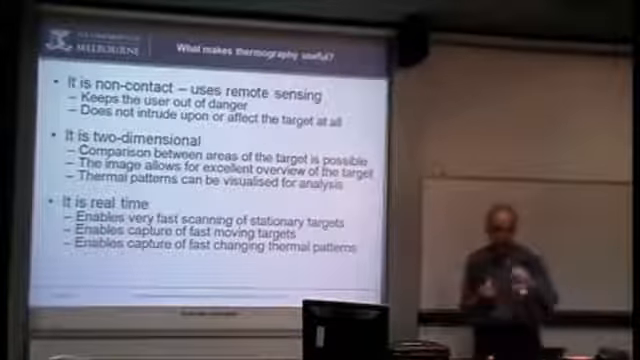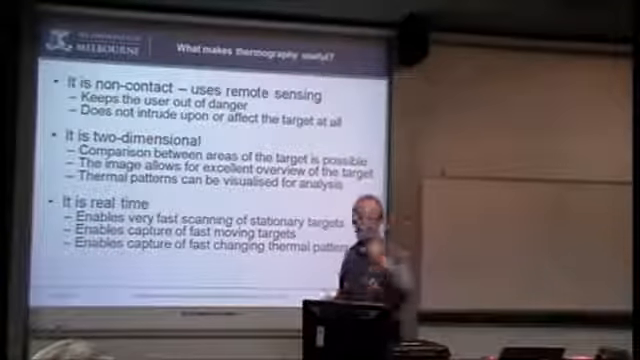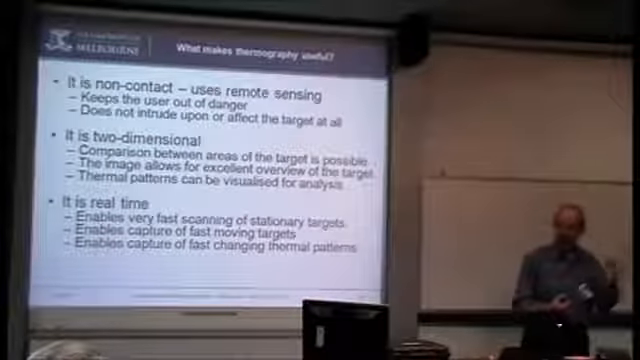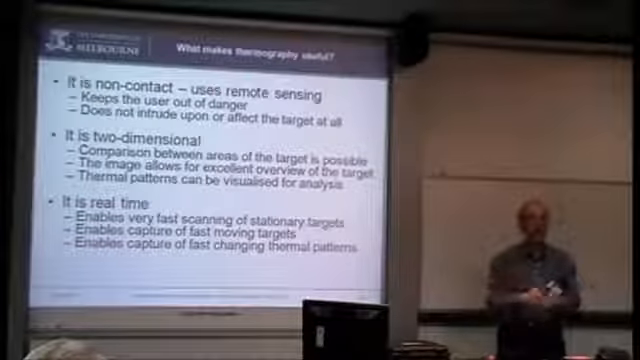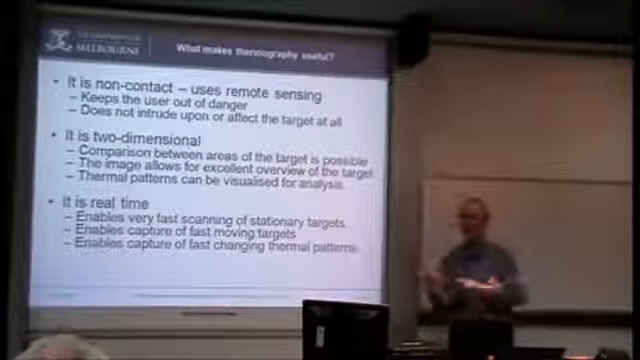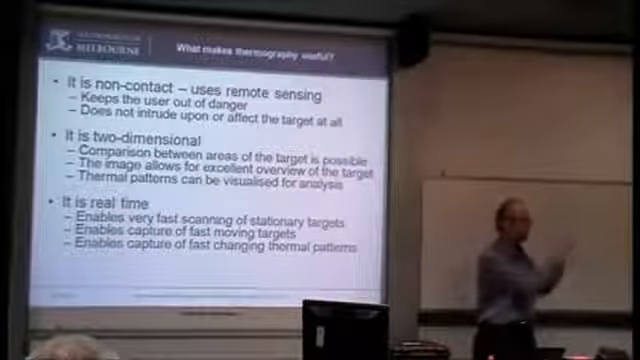So, why do we want thermography? Despite all the problems that we can have, basically it's non-contact. That's a big plus for it. It gives us this two-dimensional image. We can see what we're looking at. That's very helpful rather than just getting single spots. And it's also relatively fast. You're not having to process and wait for a long time. You can see it when you're there.